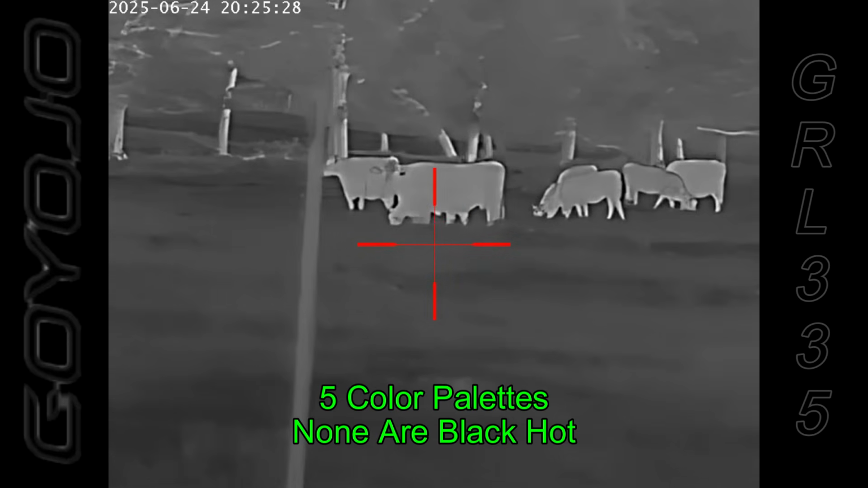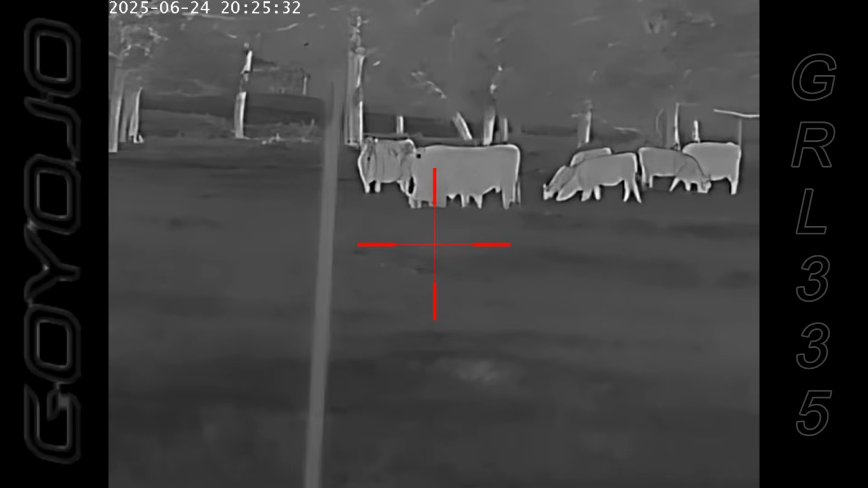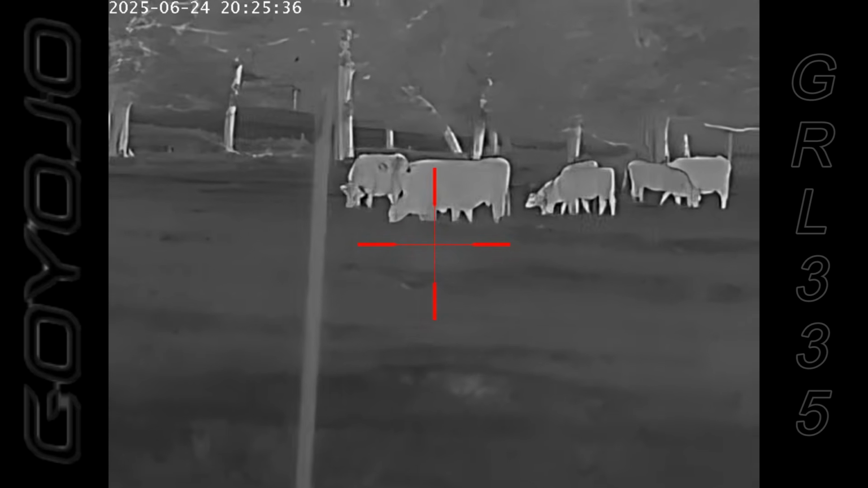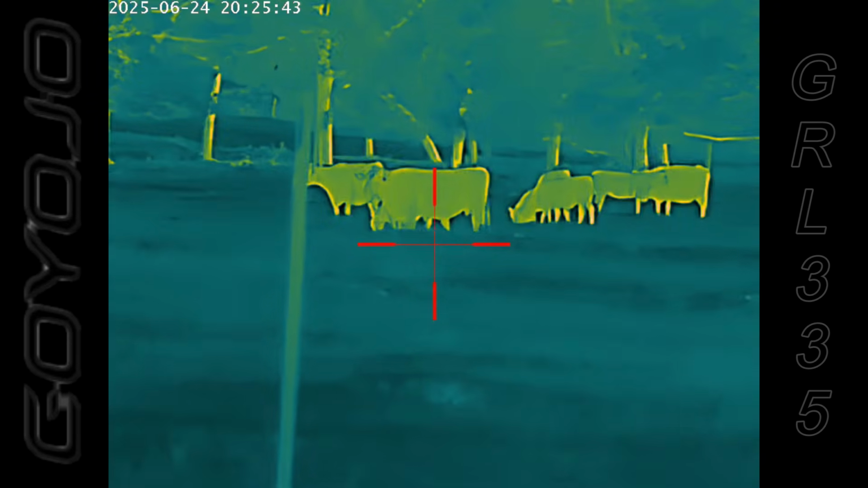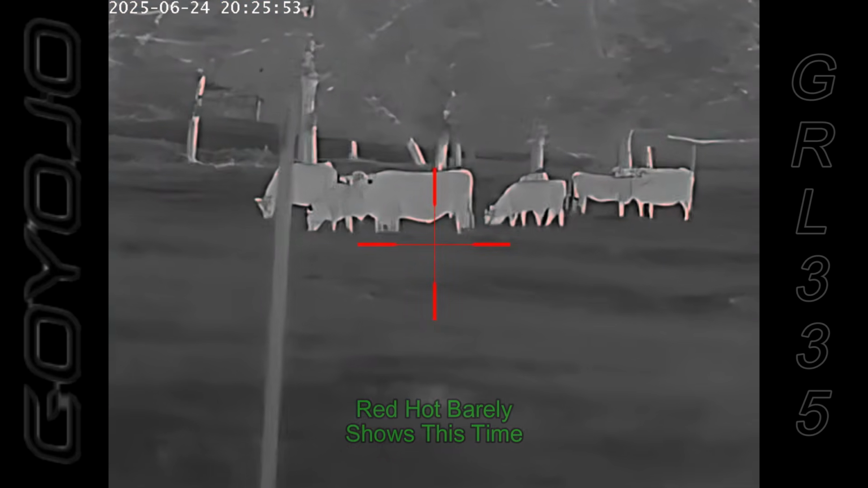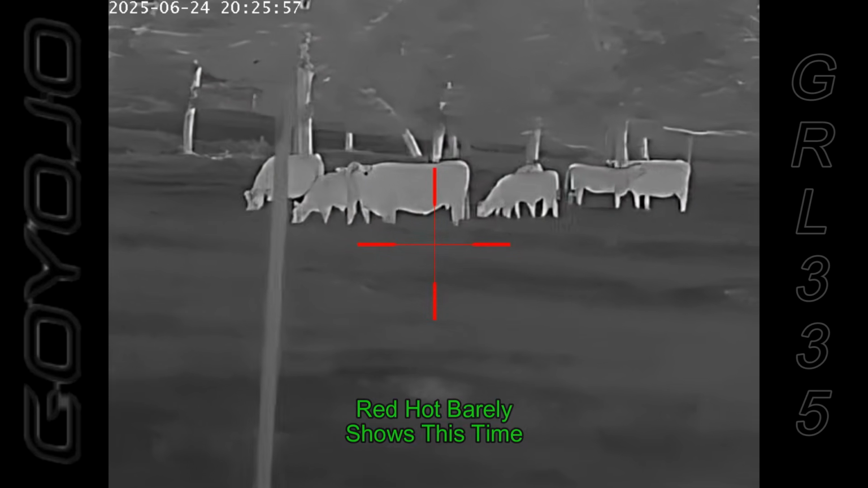Get a little bit more focused. Alright. We will start with white hot, iron red, green hot, fusion, ice fire, red hot, and white hot again.